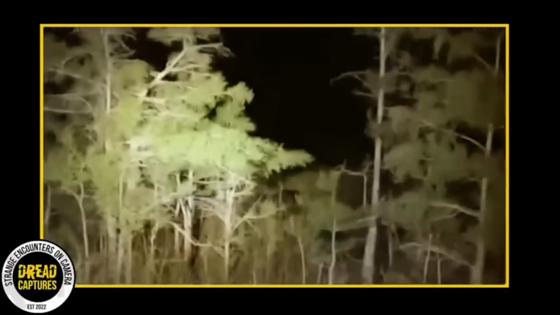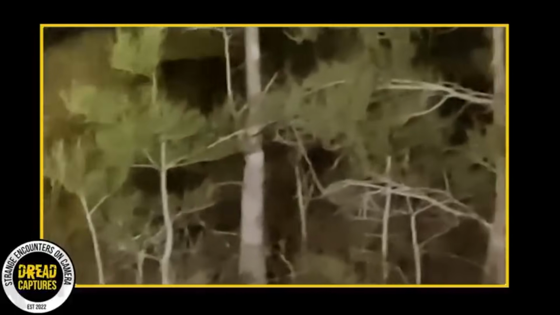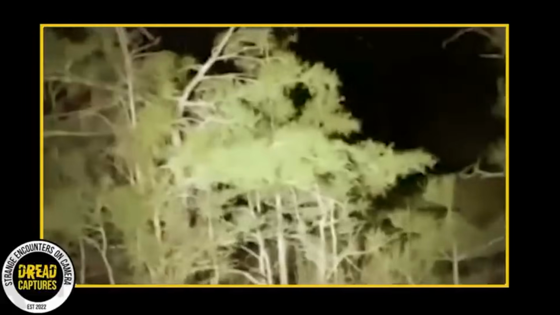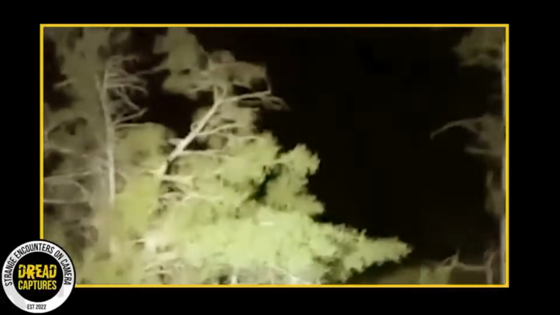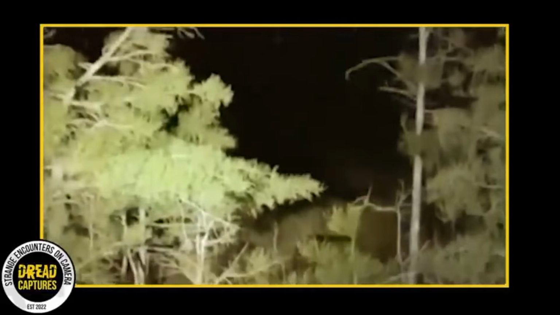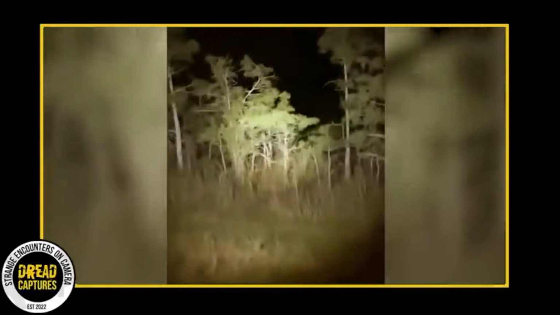Suddenly, he caught something out of the corner of his eye and noticed a huge figure moving among the trees. He pulled the Jeep to a stop, grabbed his flashlight and phone and started recording. Given the darkness, it's challenging to identify the figure clearly, not to mention trying to handle the spotlight and use the video on his phone. The creature eventually slinks off, and again, the footage is hard to decipher.